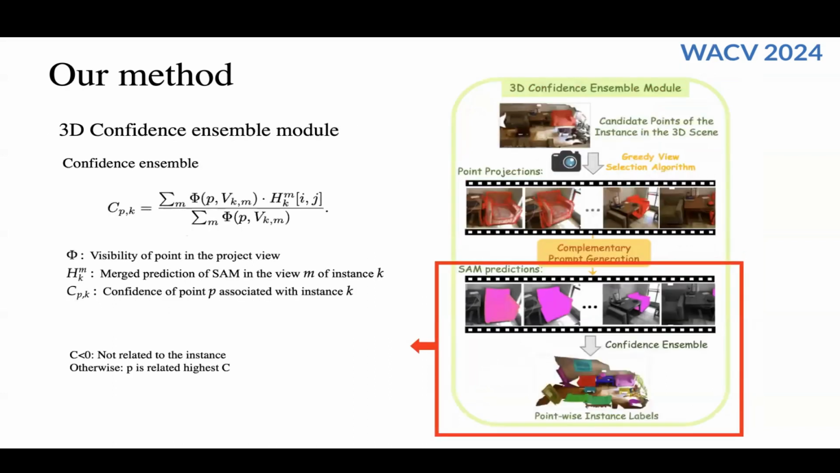After this step, we input the SAM predictions of all the views into a confidence ensemble process, and then we can have point-wise instance labels very accurately.